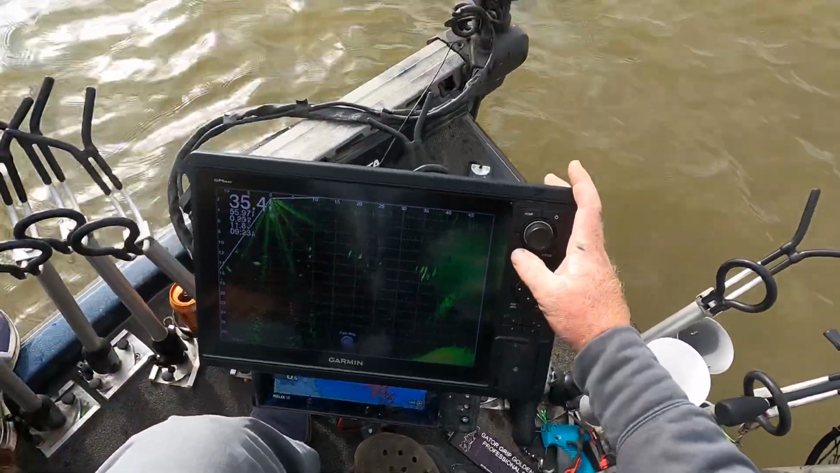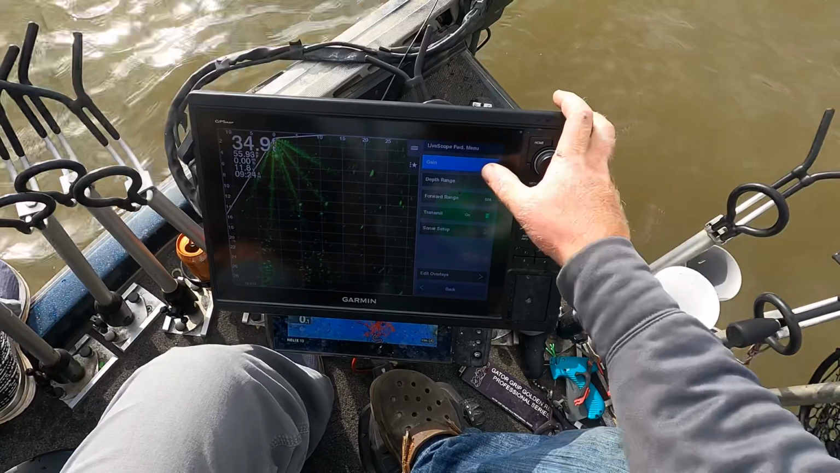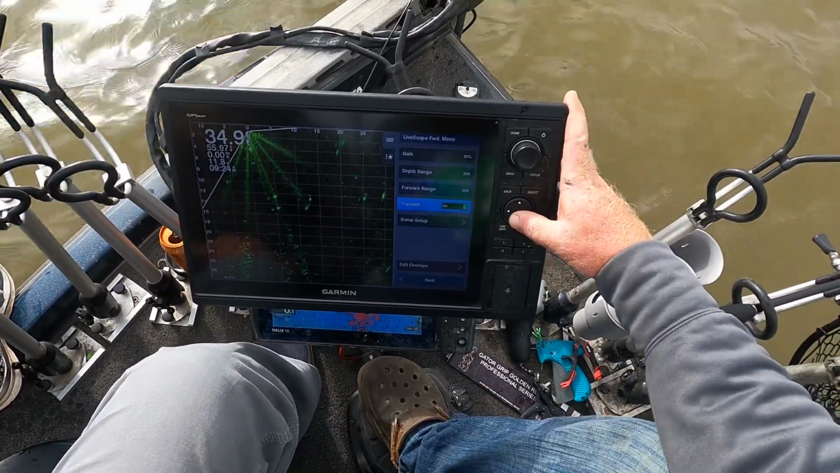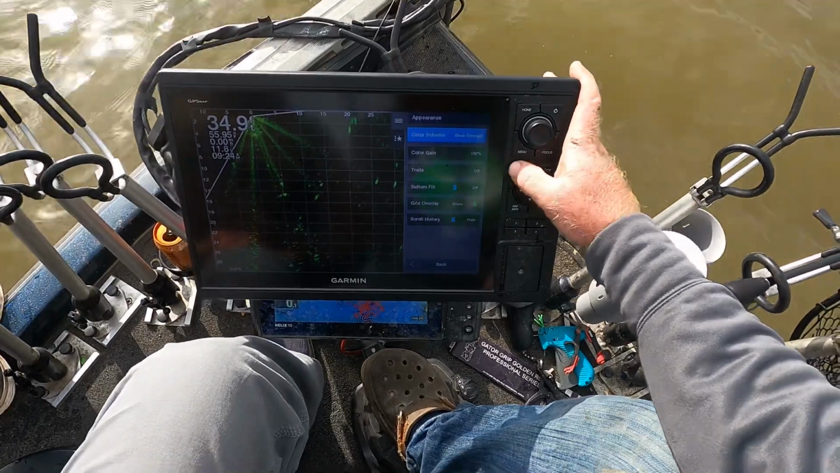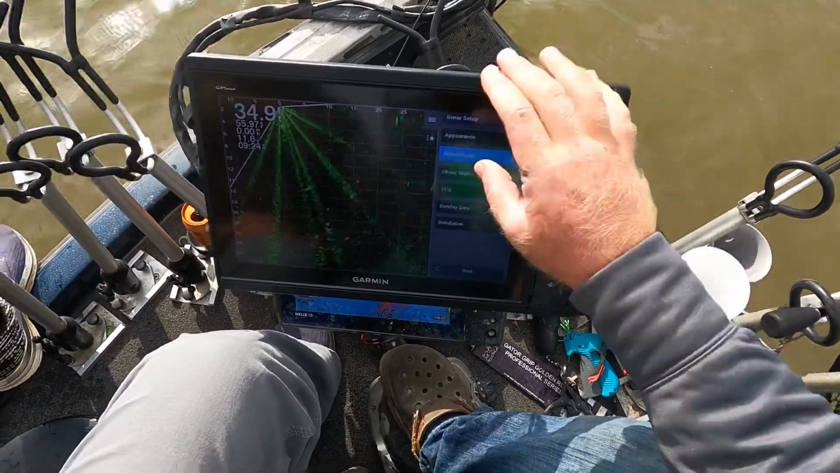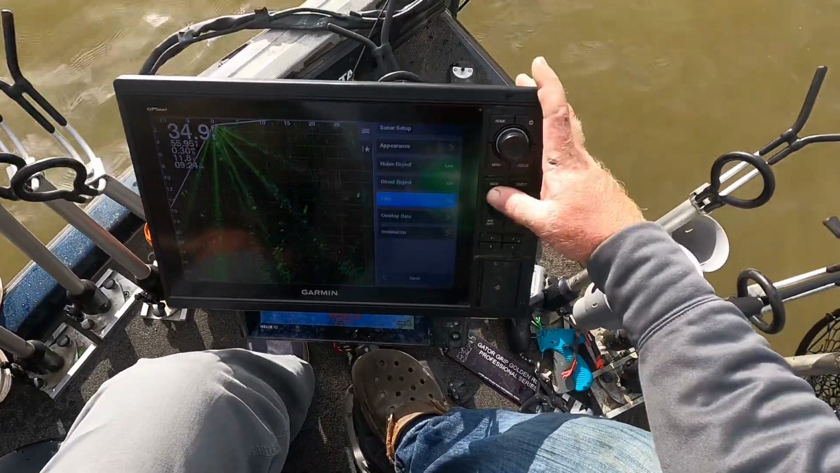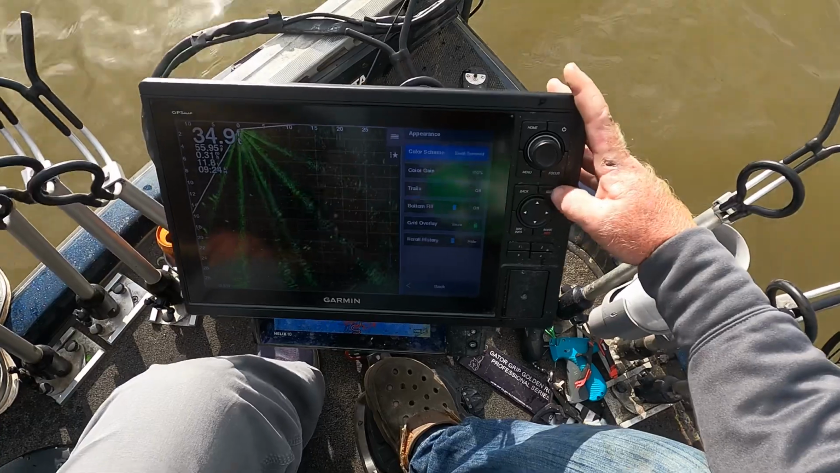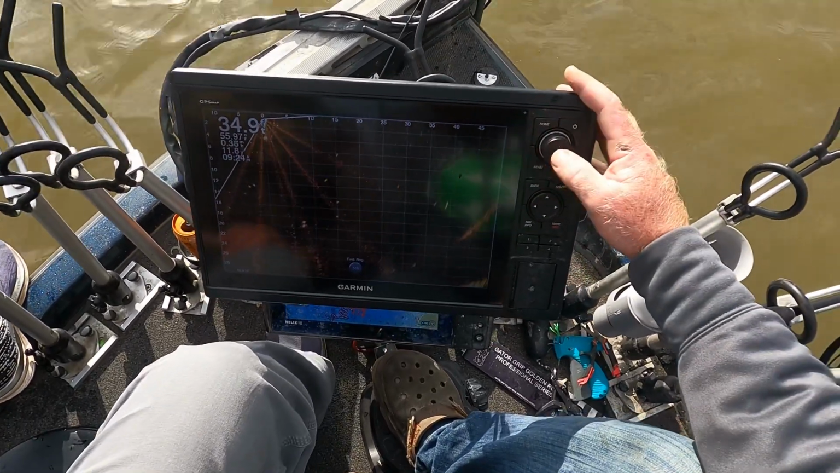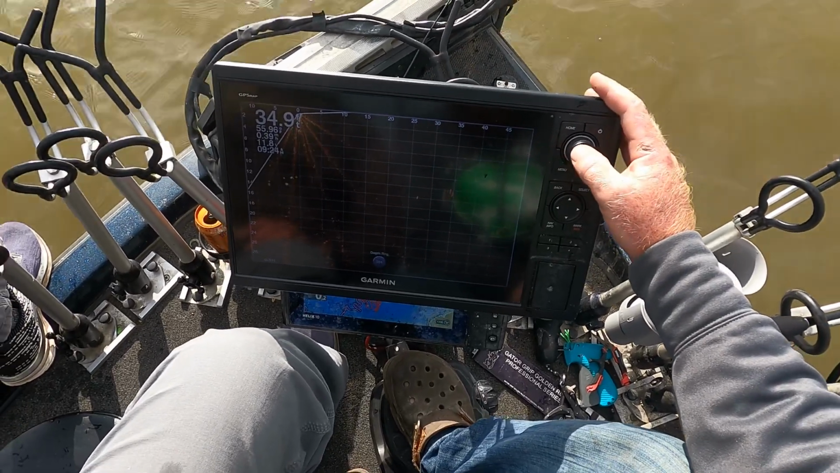Like you said, we run ours quite a bit different. We'll go in and change mine. We run our gain the same. I like that little grain in there too. But we'll go down here, go to our noise reject. I like mine on low. See how it flashes a little bit more? My TVG's off. But I like to run mine on amber. That's just what I'm used to. The gain's a little bit hot for me. We'll turn it down just a little bit.